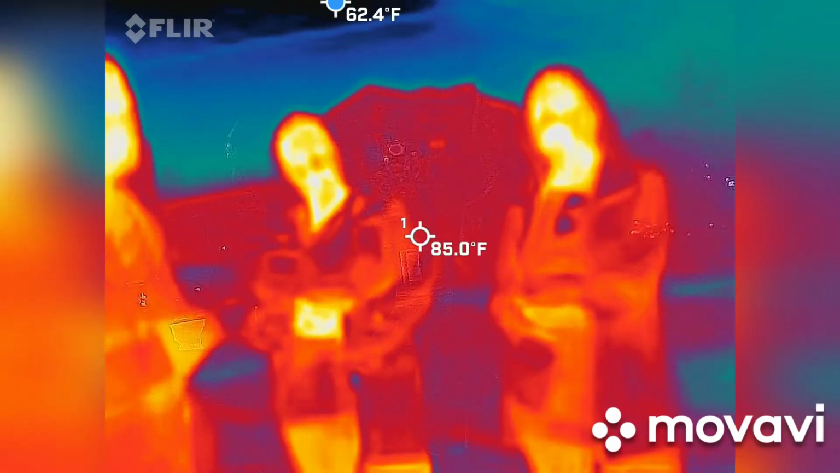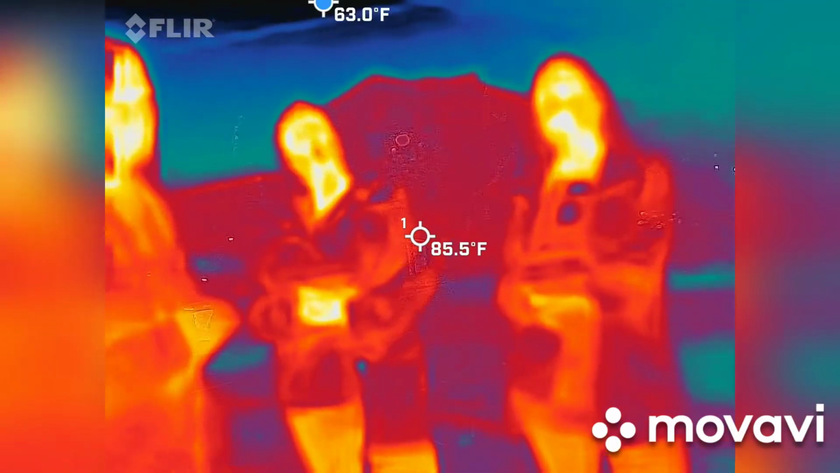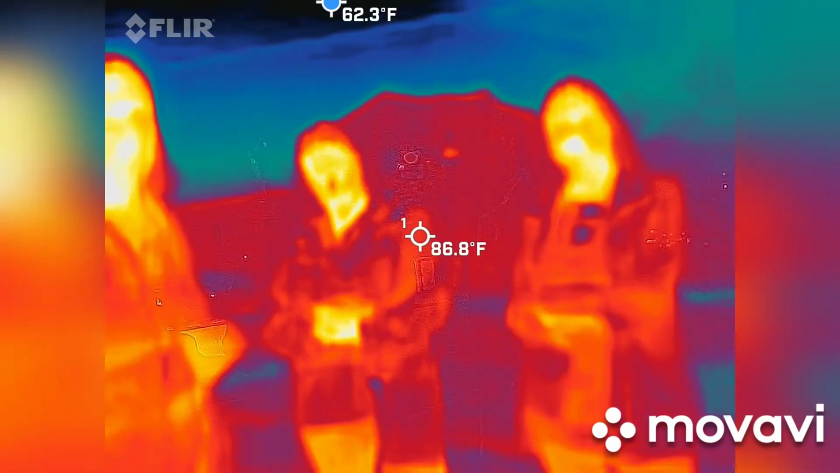Supposed to ask? You folks with the spirit boxes. Oh, when we're by ourselves? Yep. So once we separate and kind of move around.